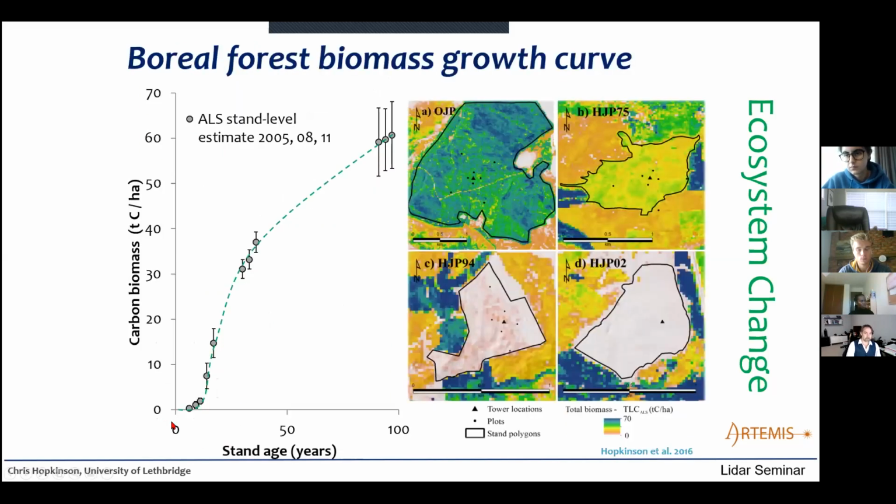Slightly more simple, but perhaps more practical in application, we've been developing growth curves from time series LiDAR. So here we can see a chronosequence of different forest stands. What I mean by a chronosequence is that they have different ages. Here we've got a forest stand that was clear cut in 1994.